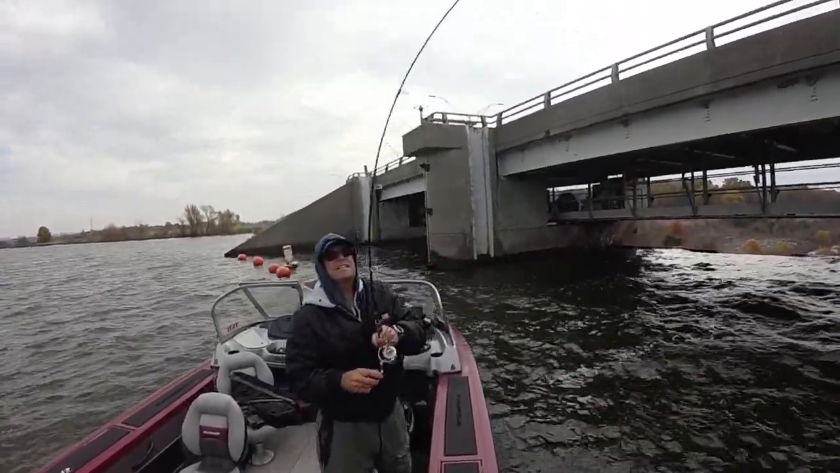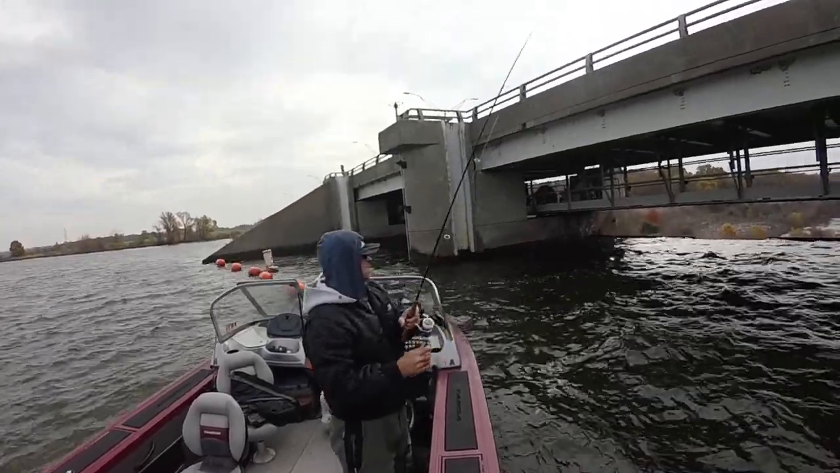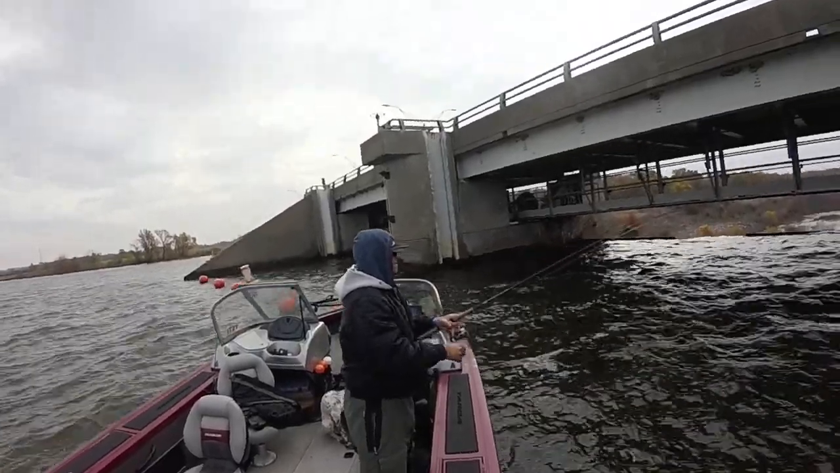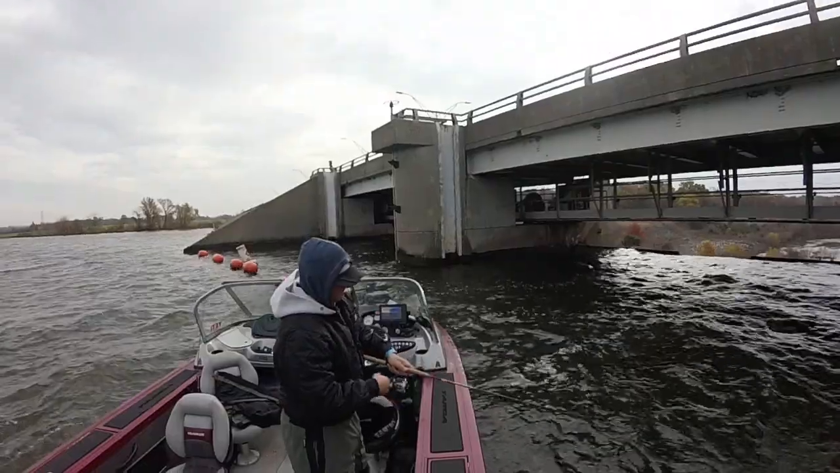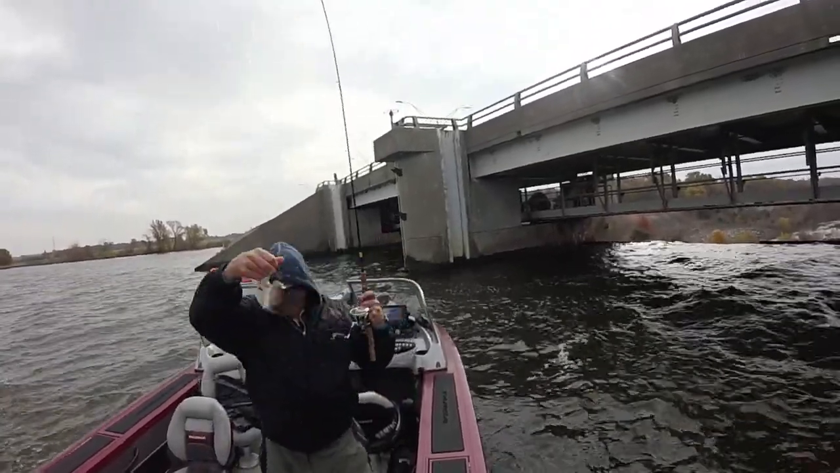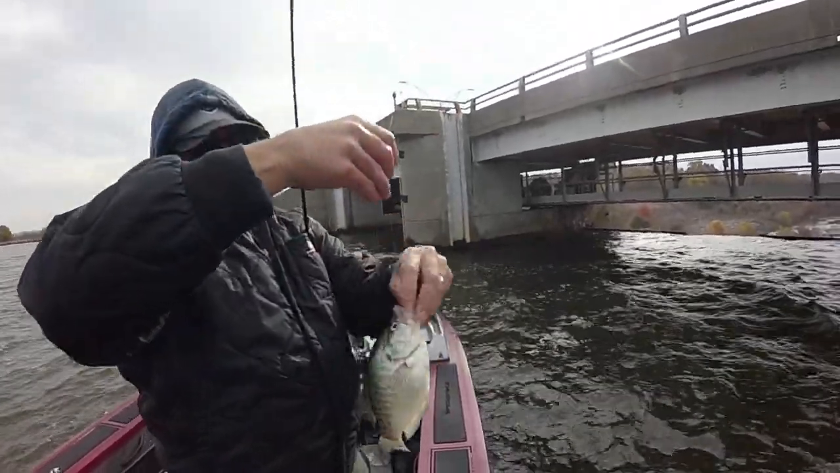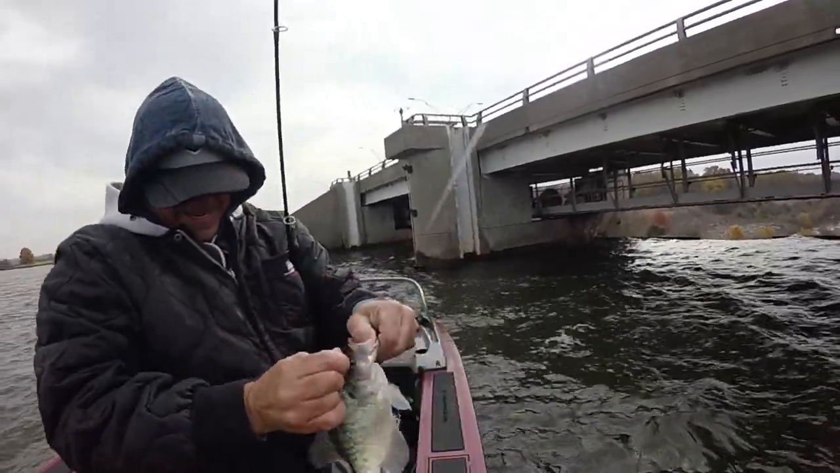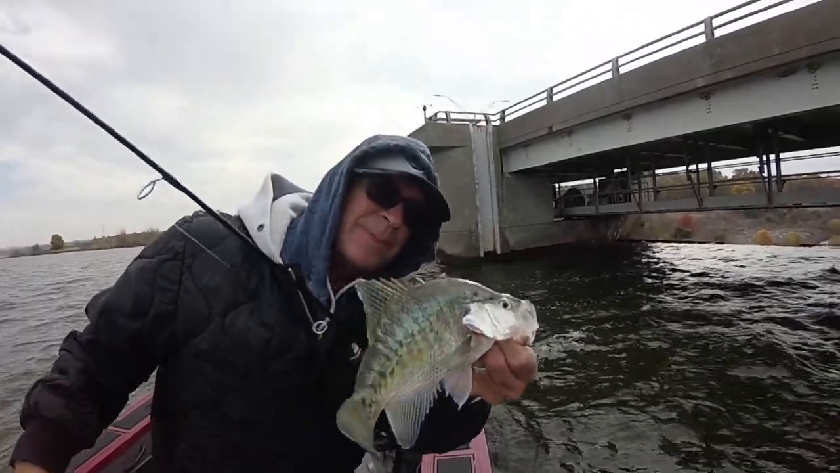Boom, there he is, just like that. Caught him on the top minnow. Beautiful little 10-inch Kansas crappie.